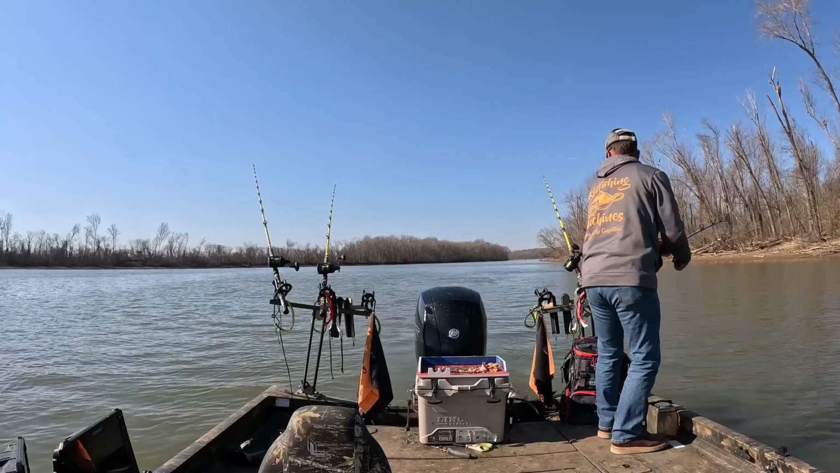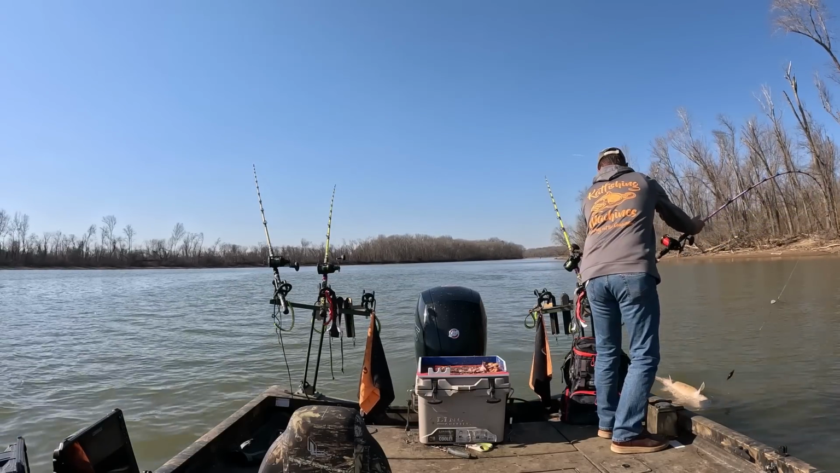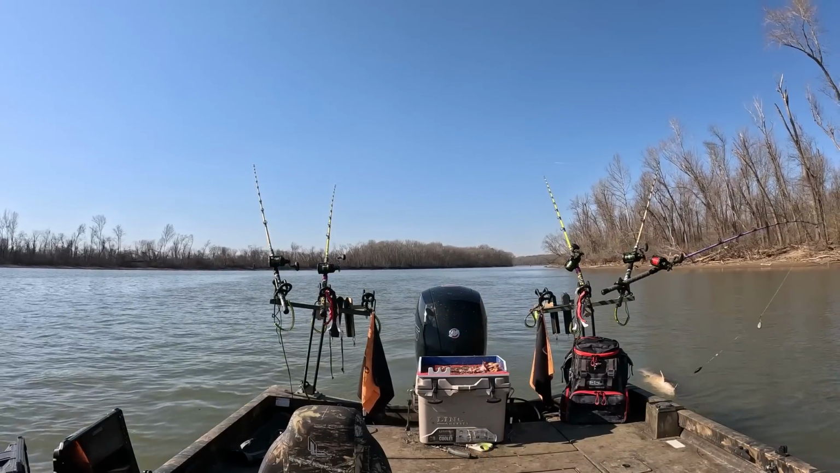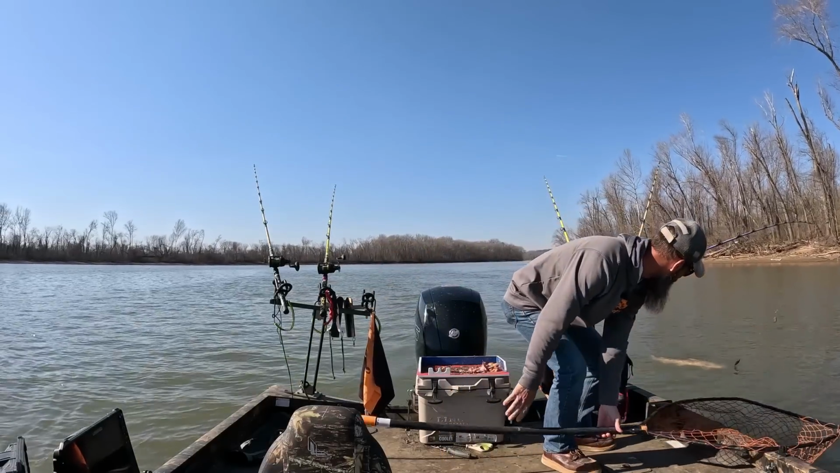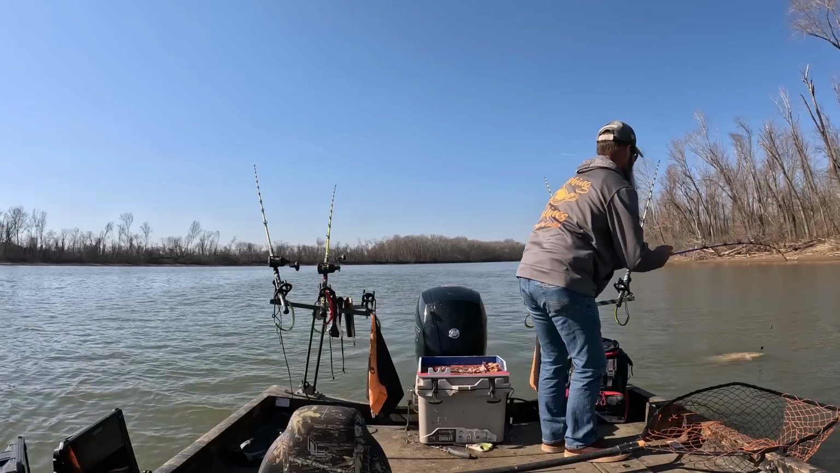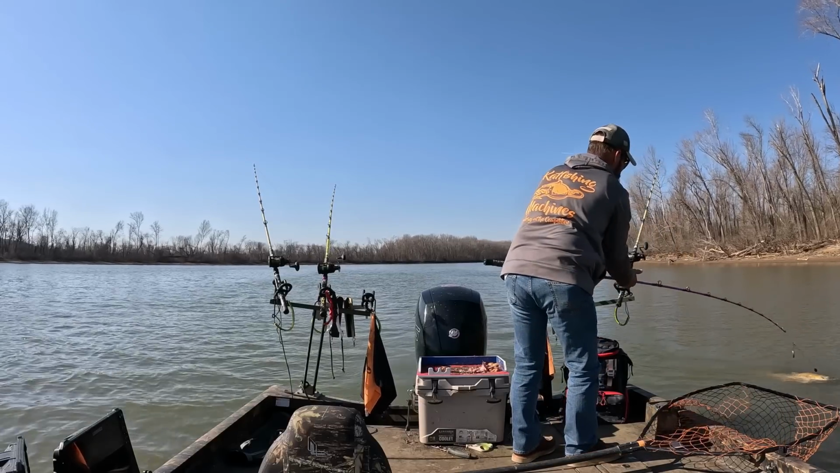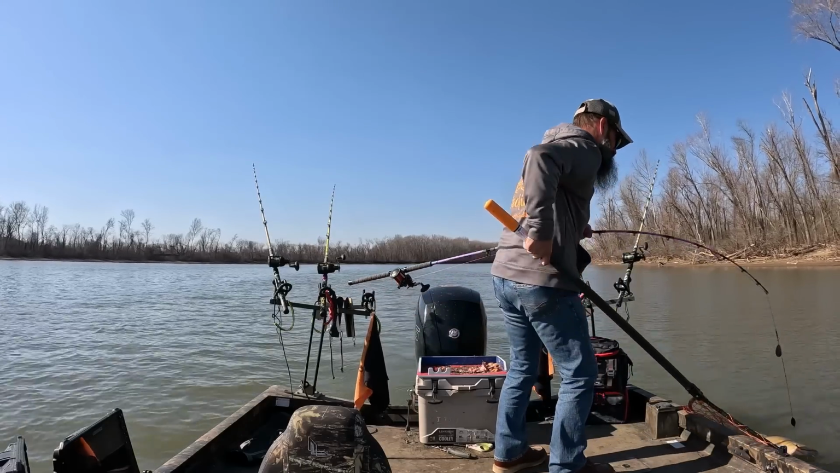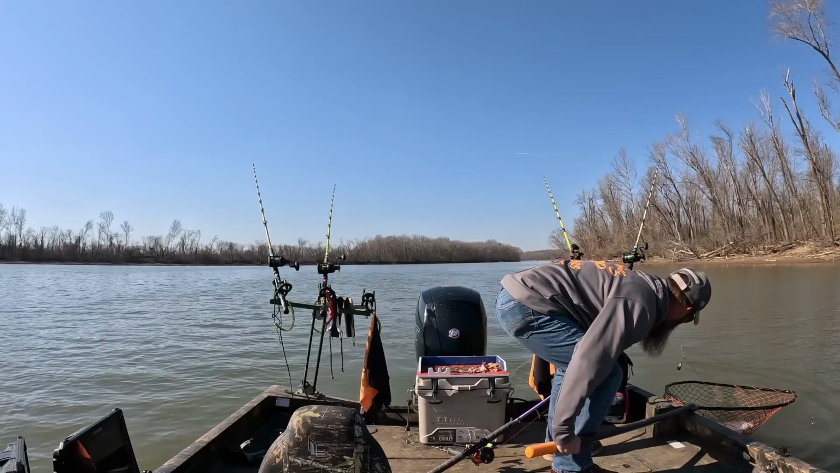Come over here. Why do you want to go? Oh yeah, that's a good fish. Yeah, let me get the net on this one. Yeah, that's a good fish there, y'all. He just kind of give up. Come here, buddy. Come here, buddy. Man. That's what I'm saying. Just get the baits they want. Heck yeah.